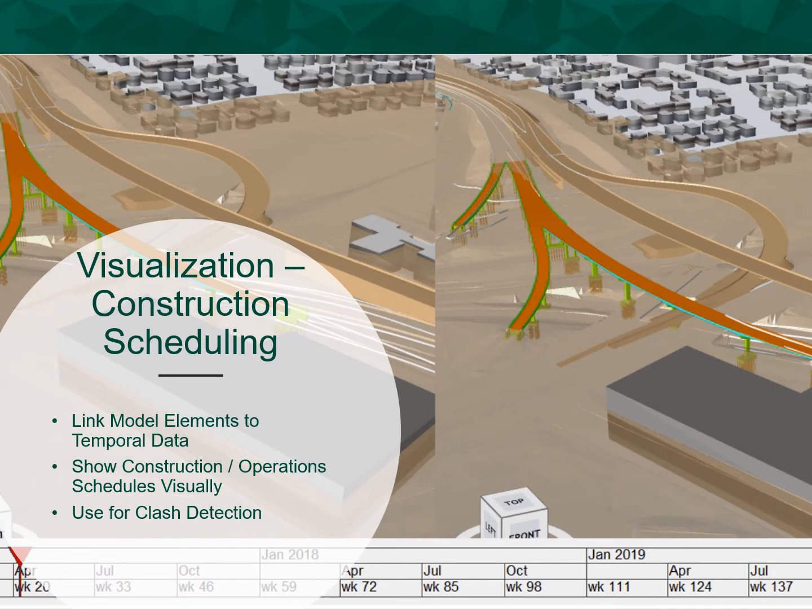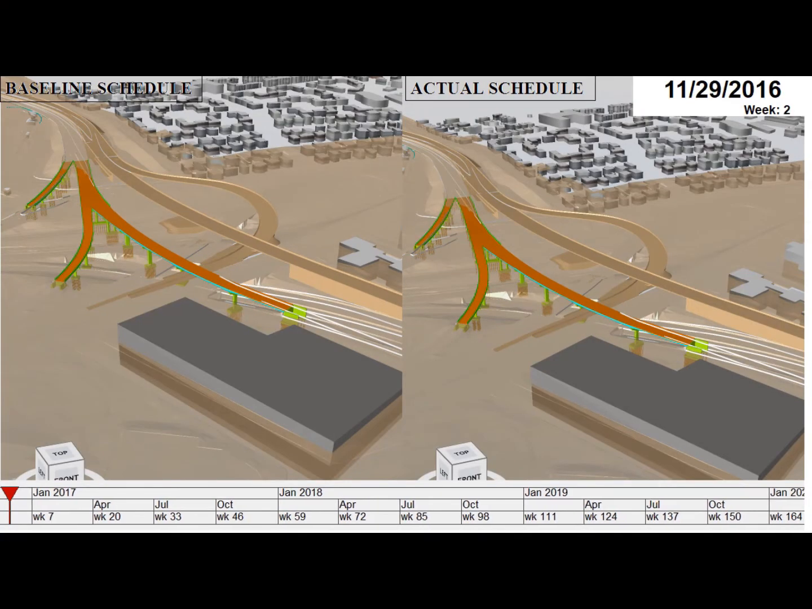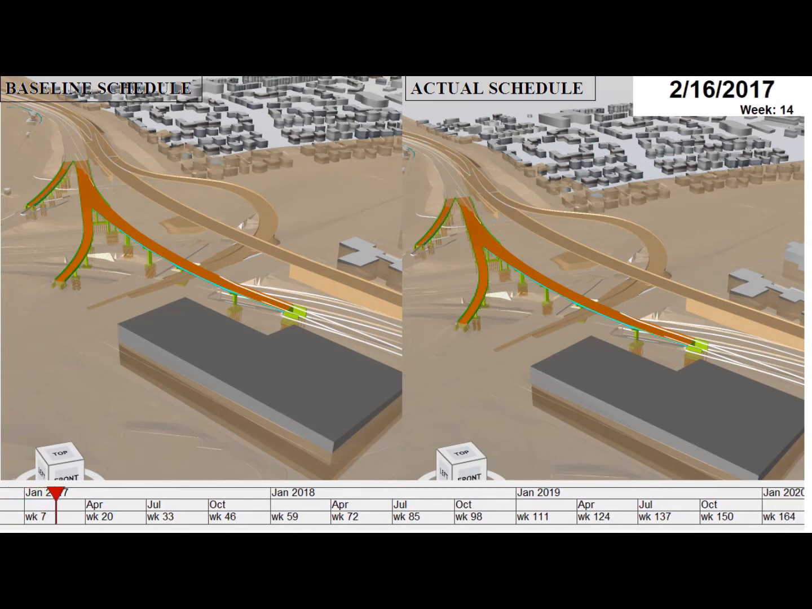BIM models can be exported to review software such as Navisworks for construction simulations. This allows the user to link model elements to temporal data such as a predetermined baseline construction schedule. The following video will depict a simulation of a baseline construction schedule, screen left, in tandem with an actual construction schedule, screen right. This type of contrast provides feedback on staging conflicts and potential setbacks in the schedule.